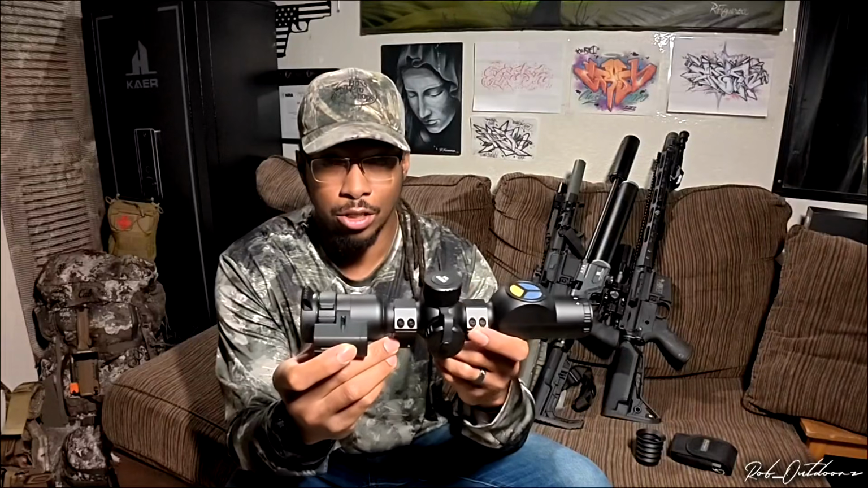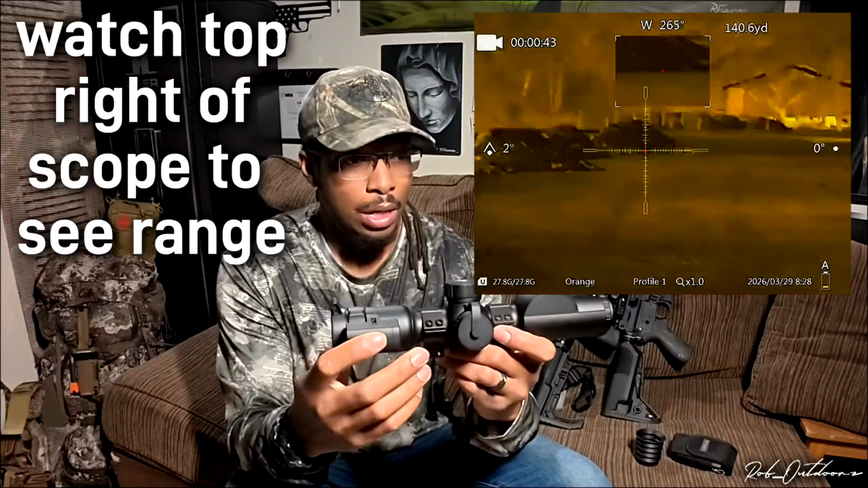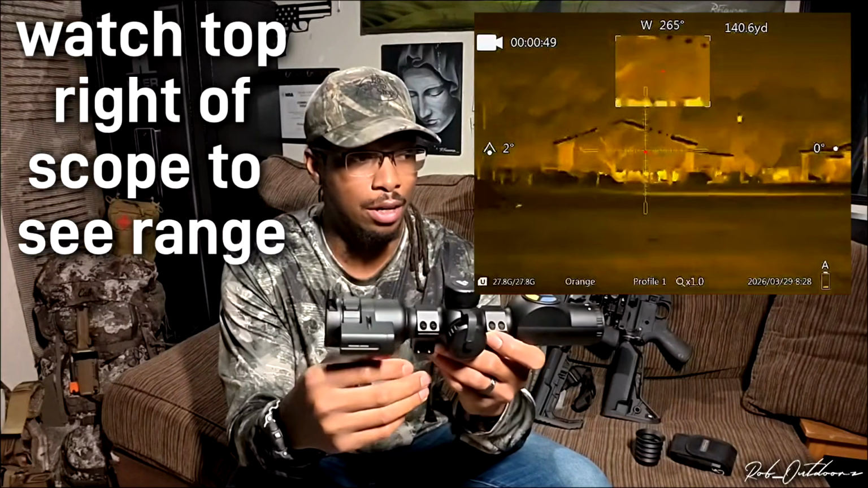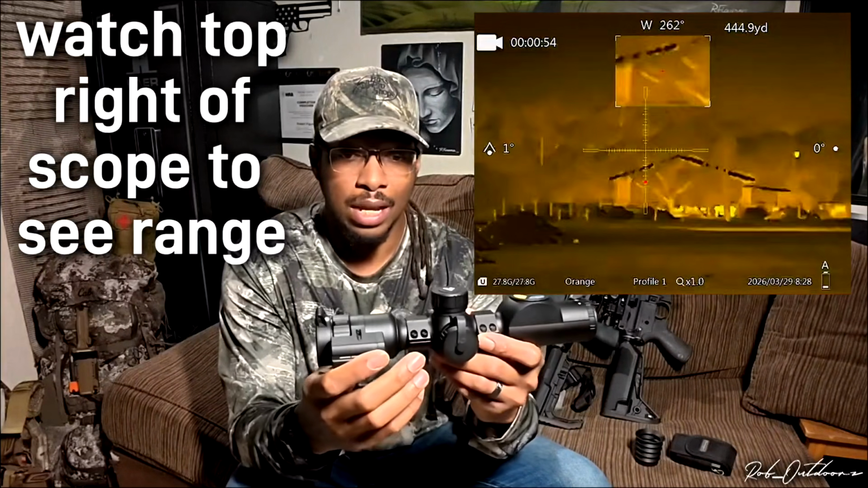That alone is a game changer, because shooting through a thermal, it can definitely be hard to judge distance. This is not a regular scope, a first focal plane or a second focal plane. So this would be a challenge to estimate distance, especially if you're in an area you're unfamiliar with, or if there's a lot of brush and stuff in the way. So just having that there really, really helps.